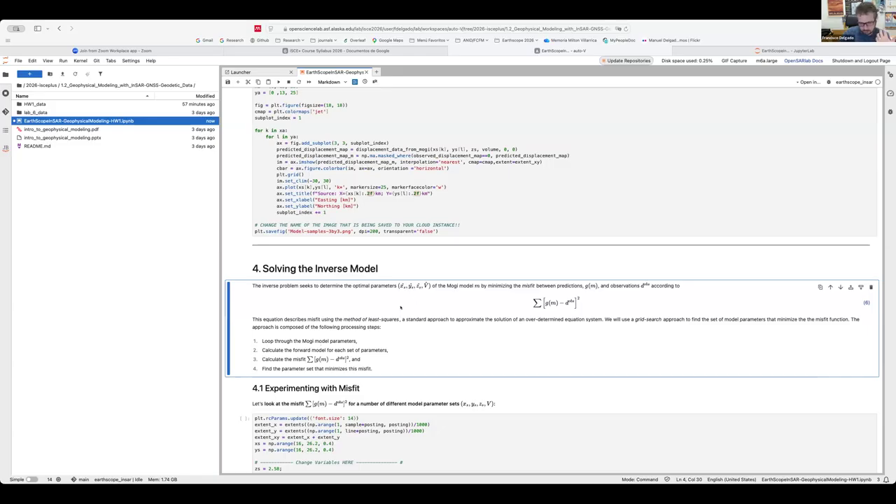So we need to calculate a forward model, Gm, for all combinations of model parameters, subtract the observed interferogram, square it so this difference will be a positive number, sum them so we get a single number, and just find the combination of parameters that provides the minimum value for this misfit function.